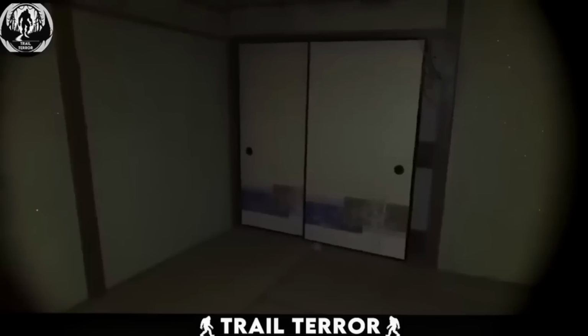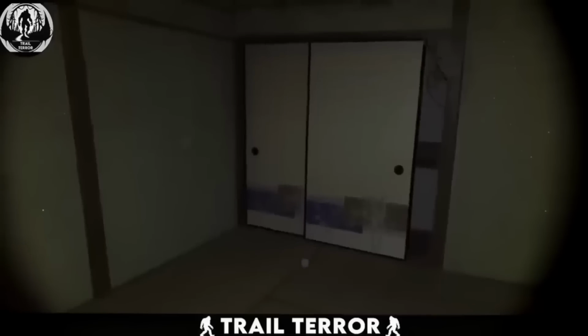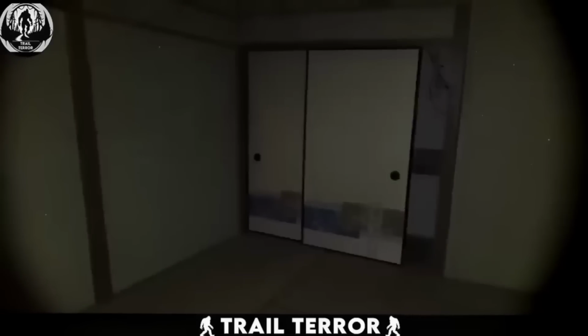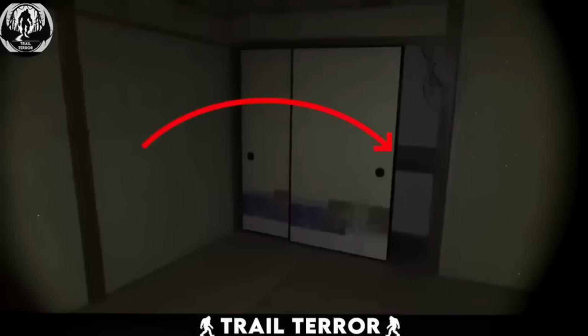Prepare to witness a scene that'll have you checking your own closets twice. The video opens on a seemingly ordinary room. The only point of interest is a large wardrobe, its dark presence dominating the frame. Each bang creaking the wardrobe door open a fraction further.